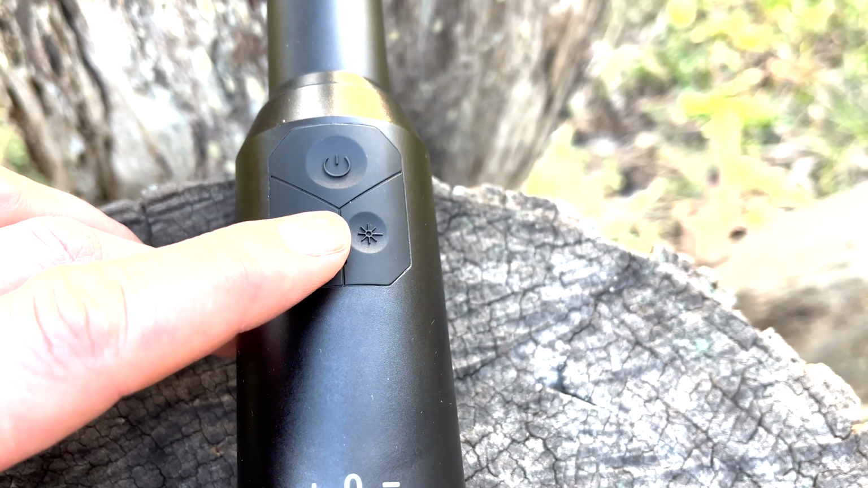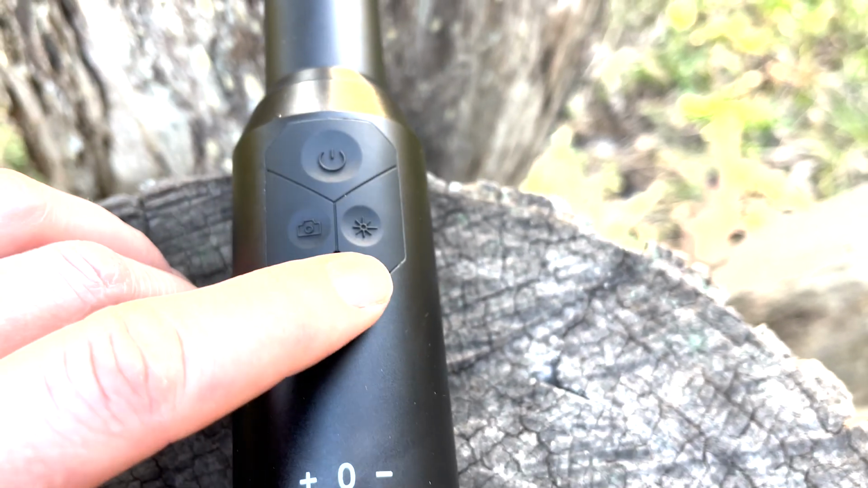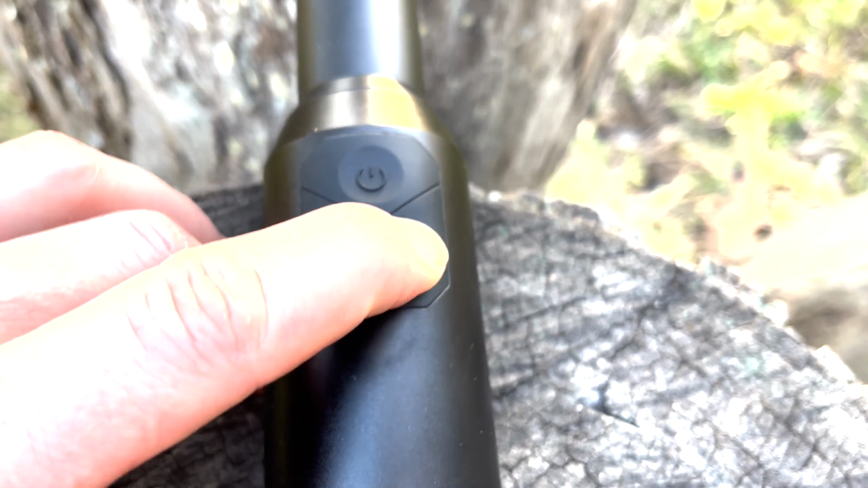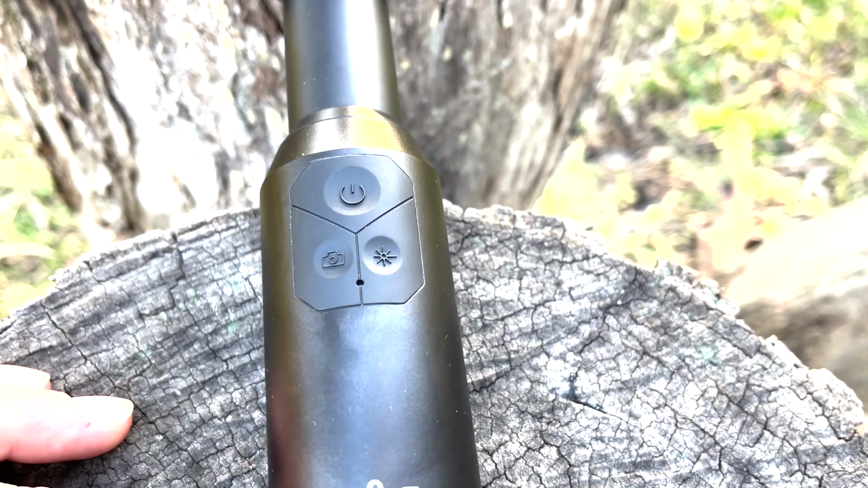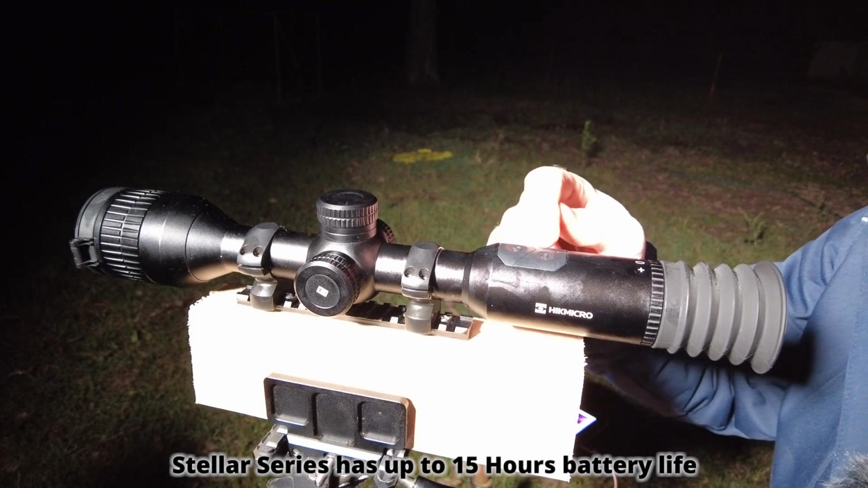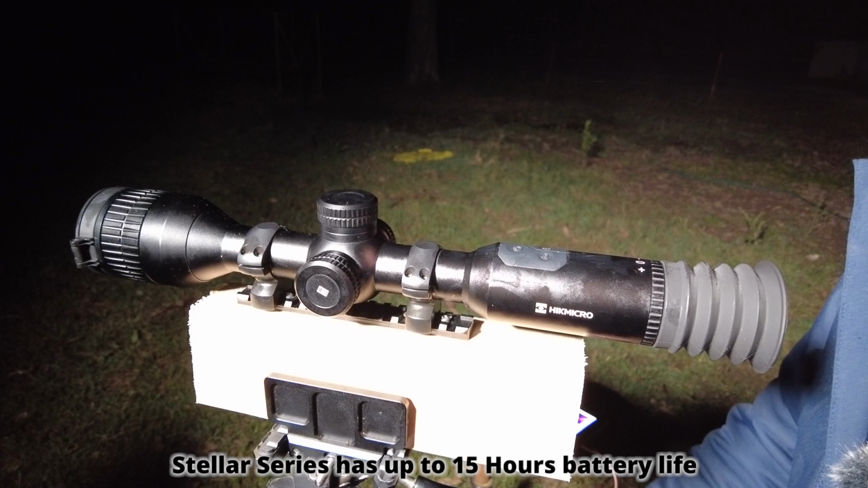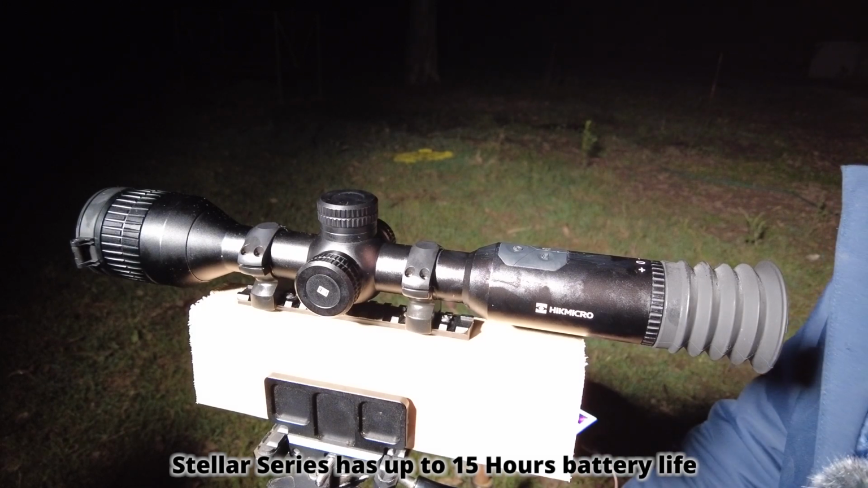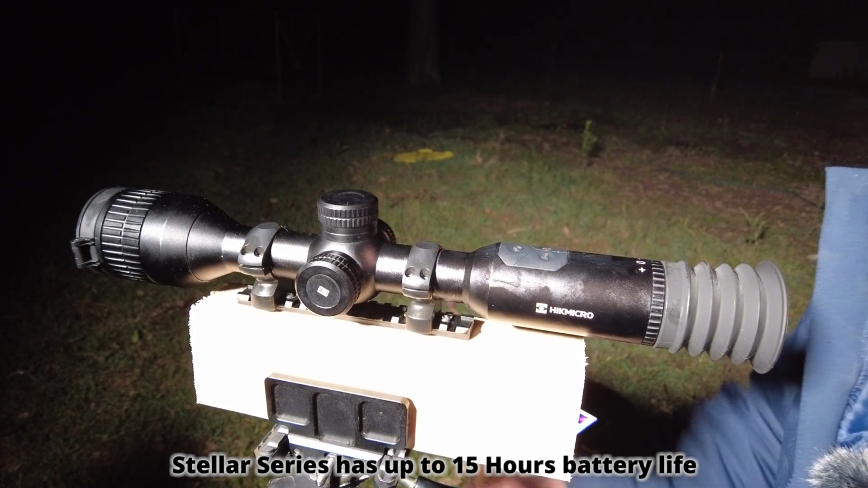And on the right here we have our color palette button. If you press that once, it'll cycle through the different color patterns that we have. And if you press and hold it, it'll manually calibrate the device. So if you ever need to clear up that image for whatever reason, you can press and hold that to do a manual calibration. That's also handy if you do turn the automatic calibration off. That gives you full control over when it calibrates.